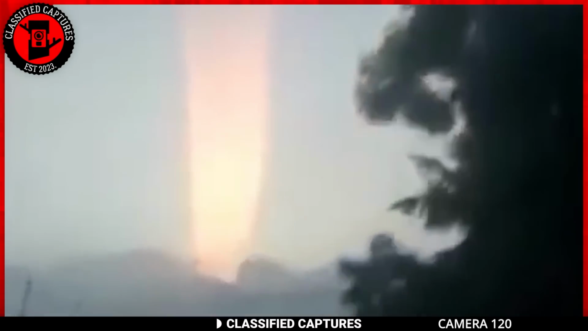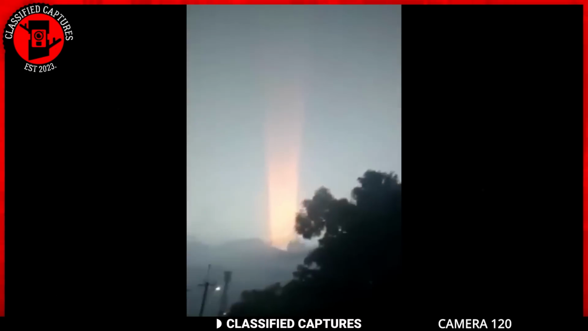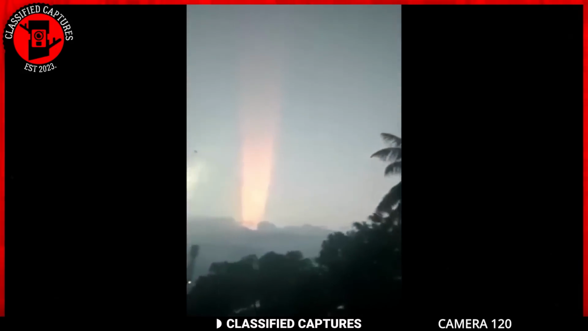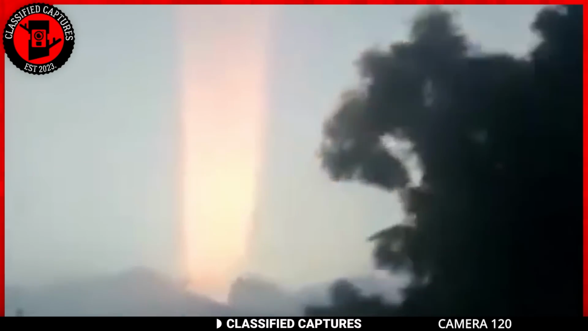In the footage, we see a huge beam of light coming from the mountains that lights up its surroundings in a strange orange glow. The light starts on the ground and goes up into the sky. It looks nothing like an explosion or regular light, but it does bring to mind the Florida video from earlier. So what could this be?